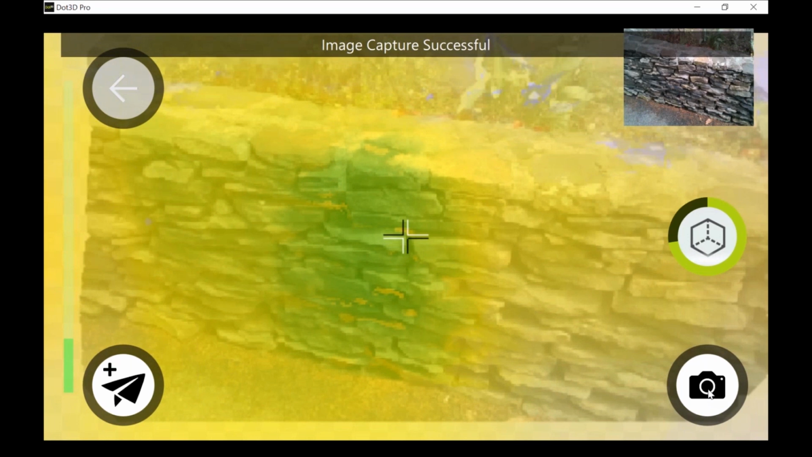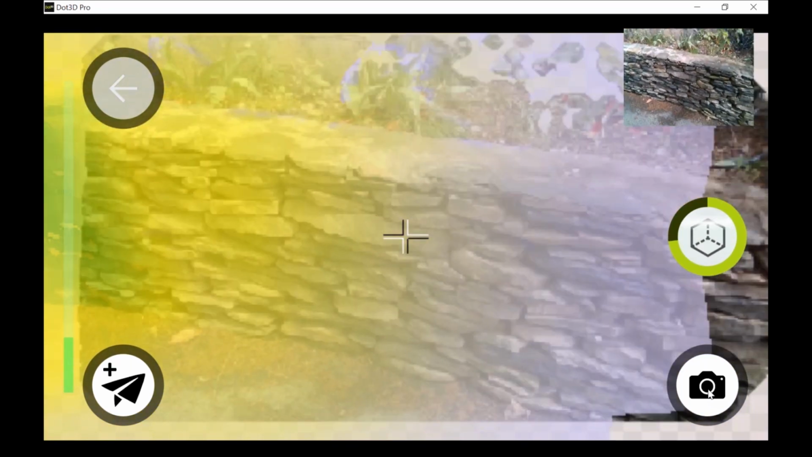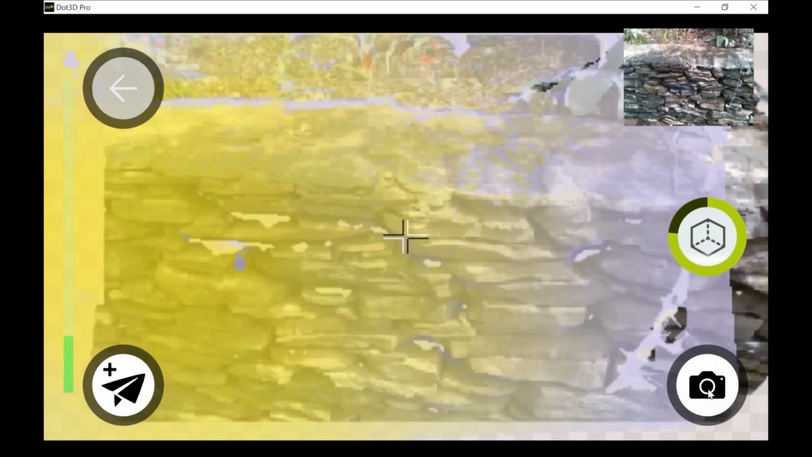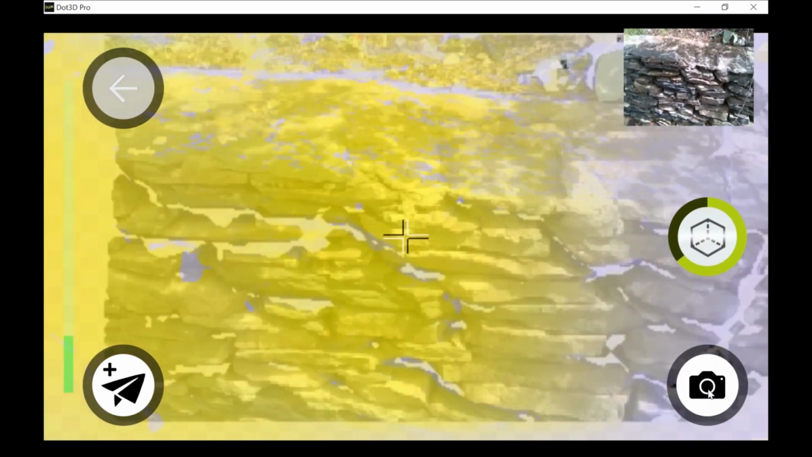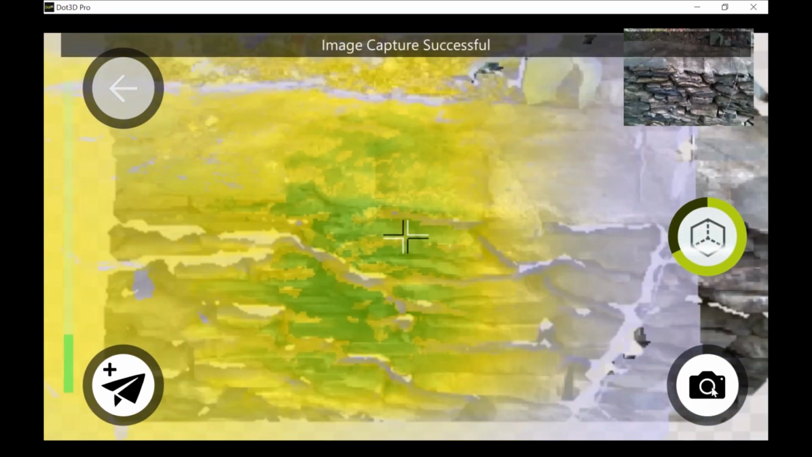Maybe there's an equipment tag that I want to make sure I can read in my scan data, or an issue that needs to be flagged for repair, for example. So you can take those captures while scanning, and as you'll see afterwards, they show up exactly where you captured them in the 3D scan that you're viewing afterwards.